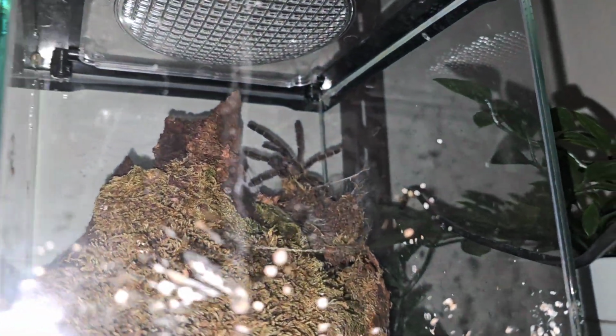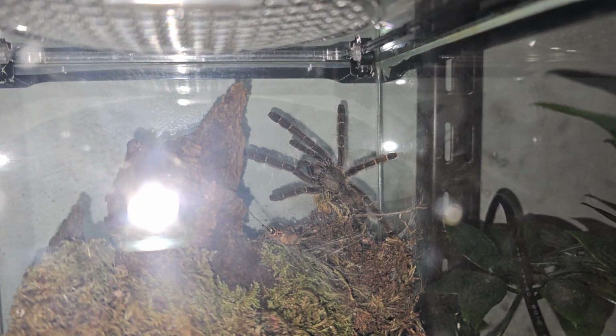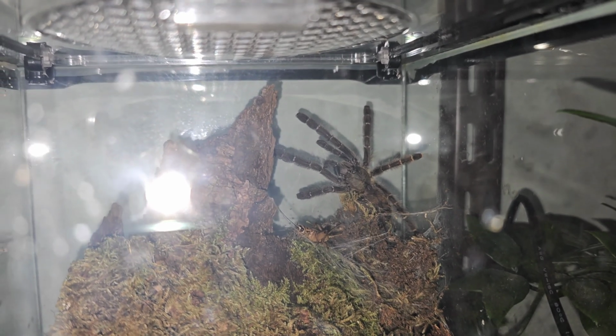There we go. So I did it, and normally for the first couple of days it would dart off at this point. You can see all the waste on the enclosure there that it does, but I managed to get in a little bit closer, and you can see it's a juvenile size, a good 2 inches. Beautiful coloration, and it has pink toes as well, which I'm absolutely amazed about. And then I just turn it back.